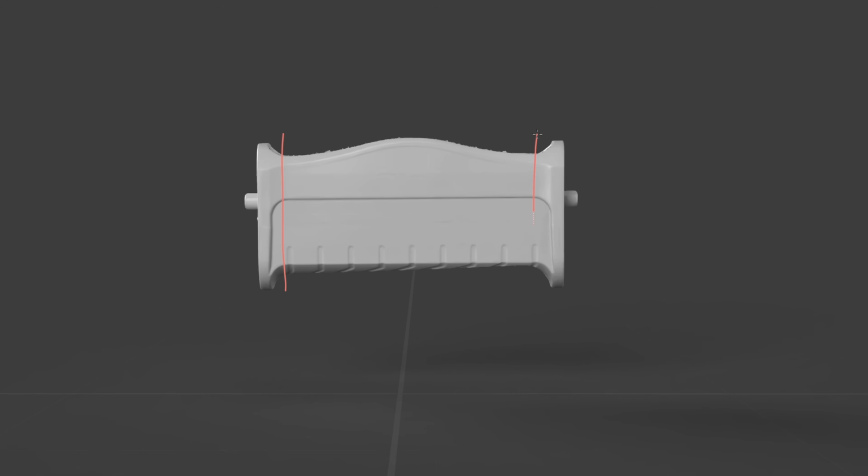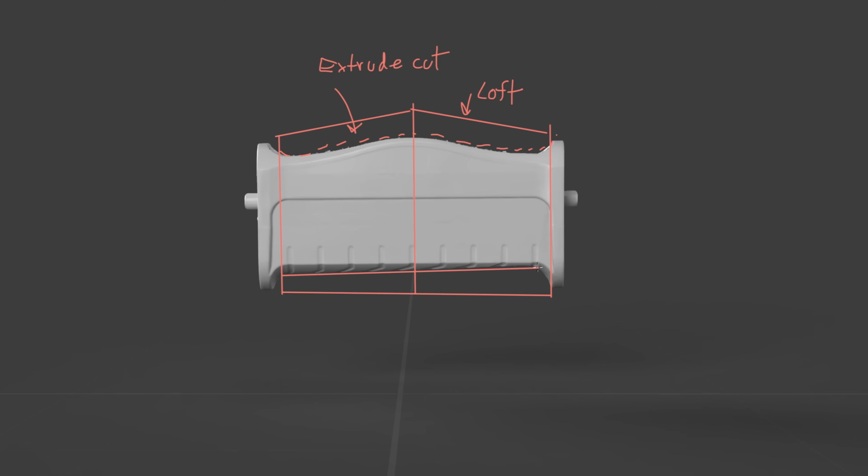Here is the modeling plan. I'll be building this part using 3 separate bodies. Part A will be the mirror sections, so the first step is to locate the exact mirror plane, and I will show you how to do that in the tutorial. The center body will be created using the loft command and then shaped with a simple extrude cut.